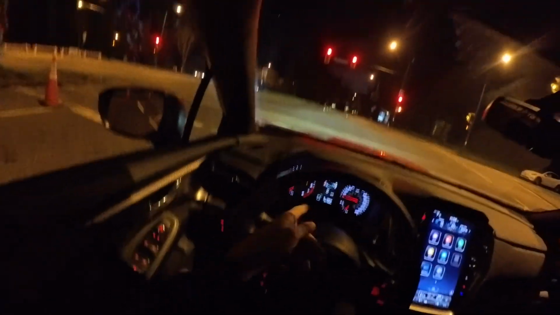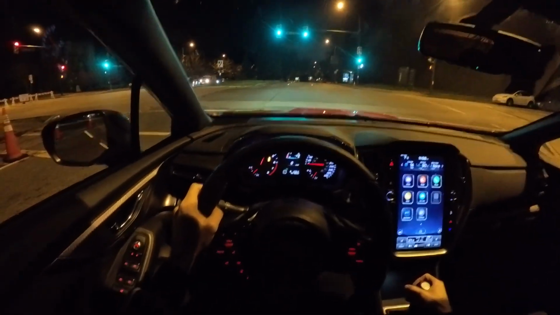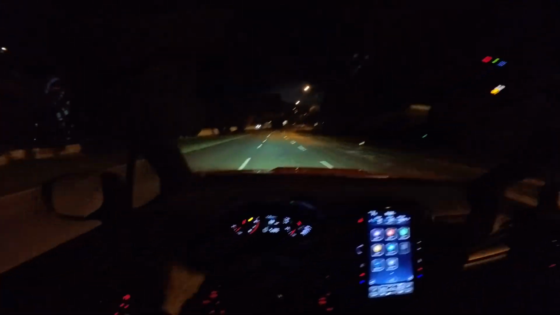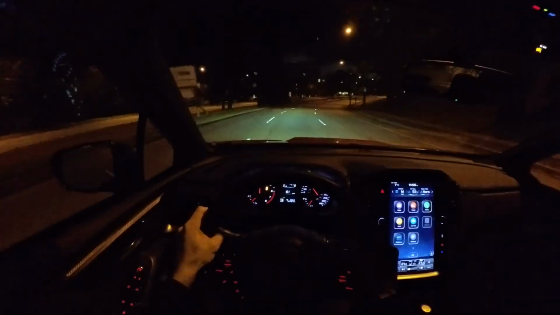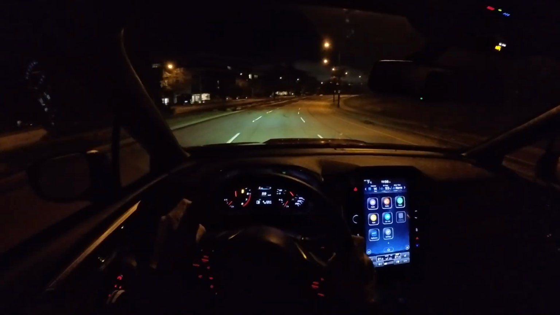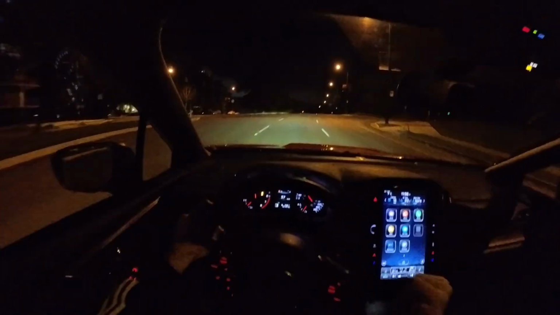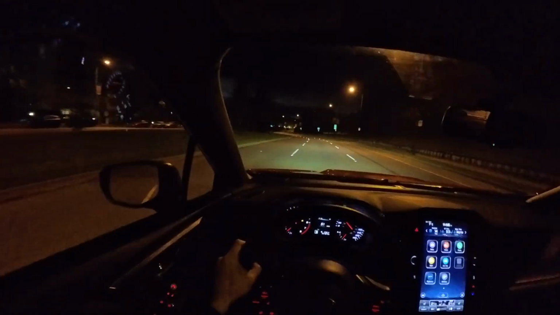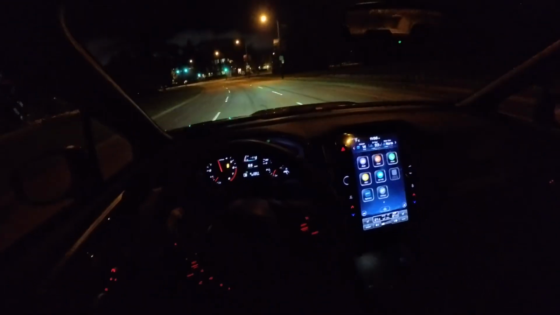So let's see what we can do here from a red light. I'll turn off the traction control, or at least I'll go to the track mode. Alright, that was something. I didn't want to give it too much gas. I didn't really want to spin the wheels, but I actually did feel them begin to spin. So that was not bad. Other than the engine taking a little bit of that speed, or the clutch, I didn't want to completely dump it.